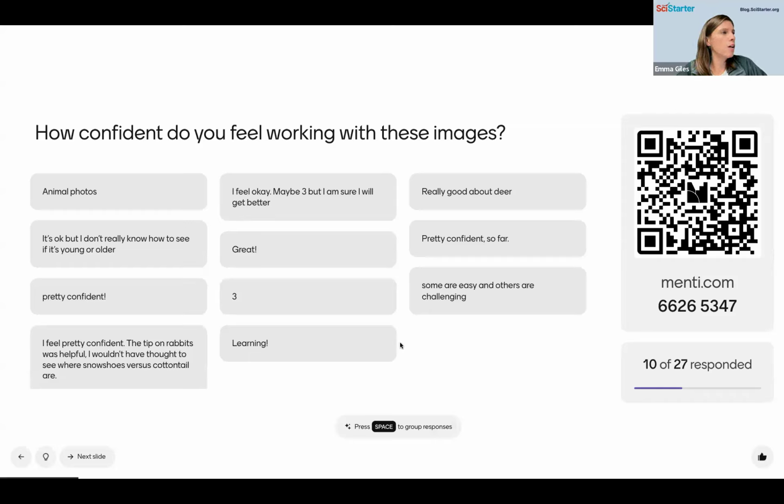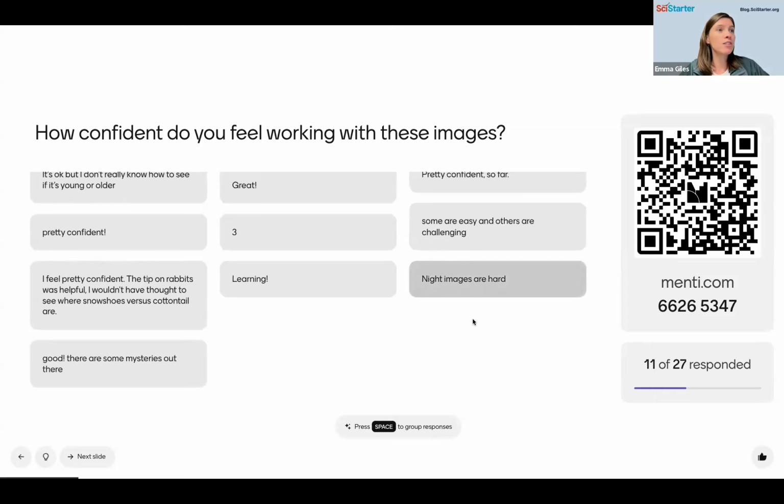Some are easy, others are challenging. I feel pretty confident. The tip on rabbits was helpful. I wouldn't have thought to see where snowshoes versus cottontail are. I didn't either. When we got to that question, I was like, I don't know what to do here to determine which one. And so thank you to our expert team for helping me figure that out. All right, night images are hard. Okay, we can definitely do some examples there. There are some mysteries out there. Always. There will always be mysteries out there.